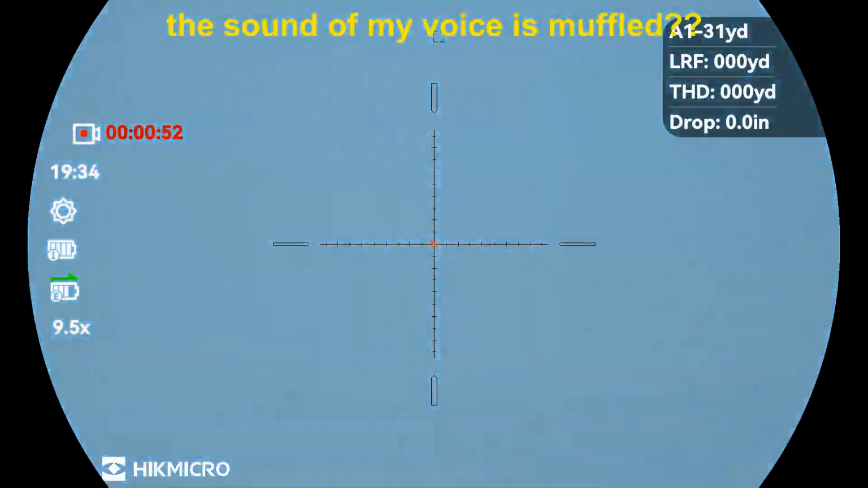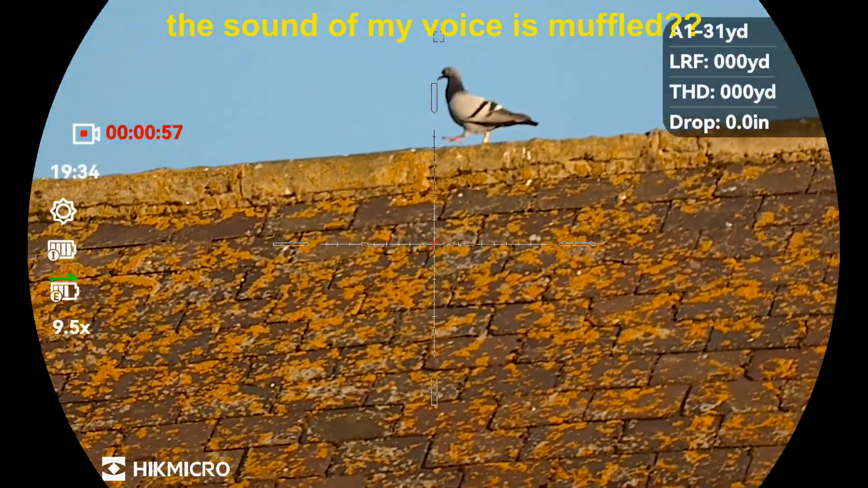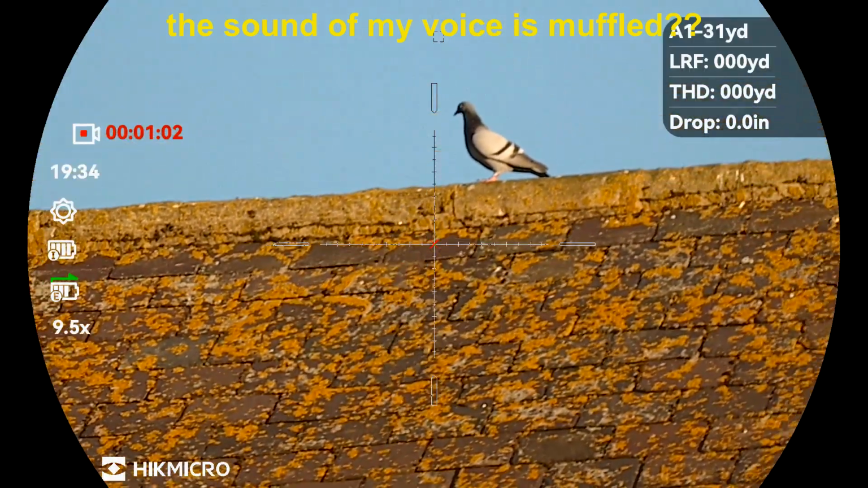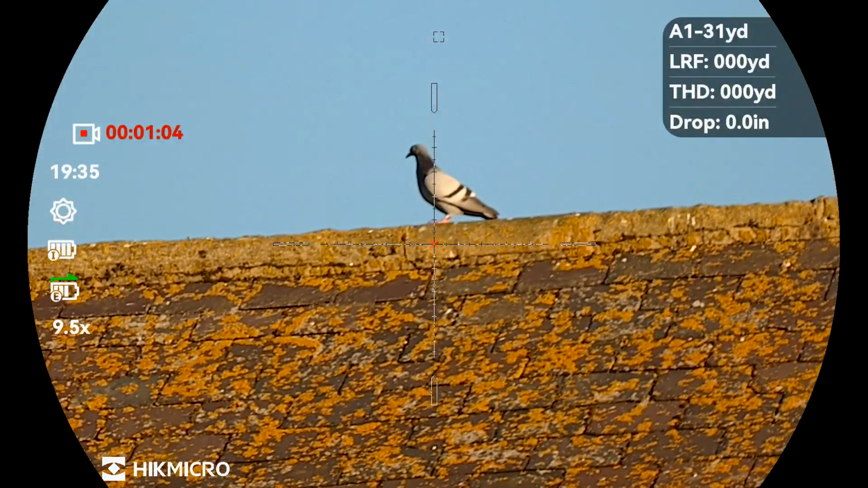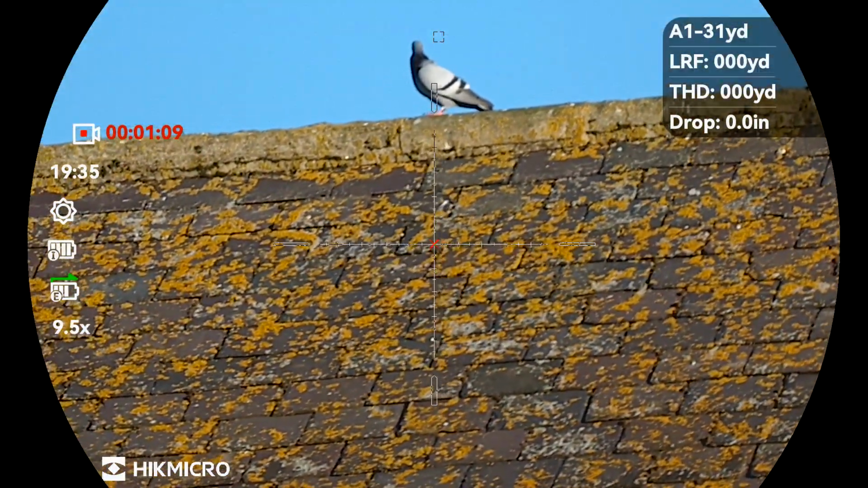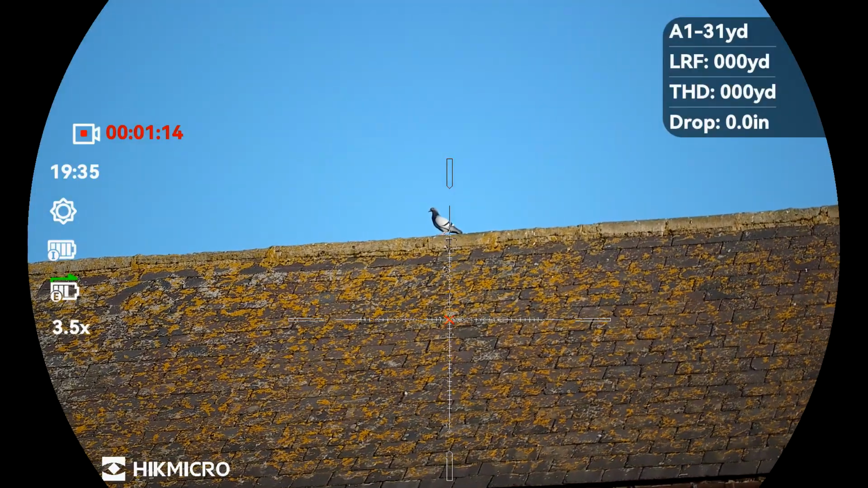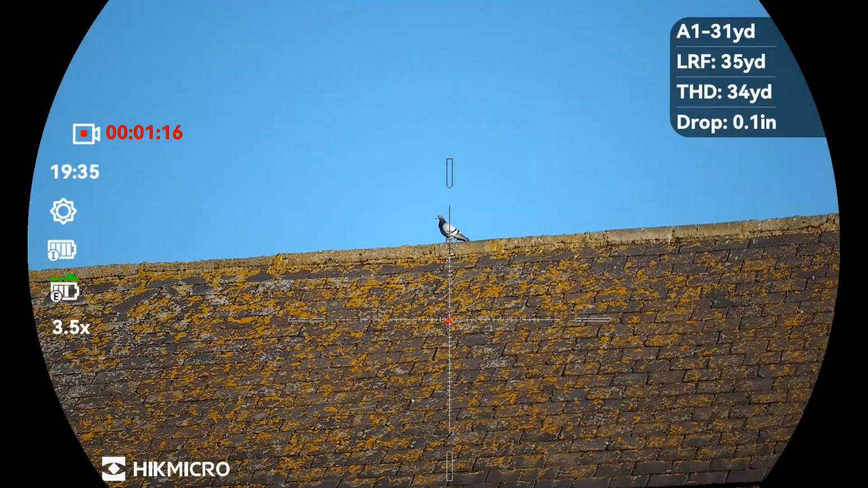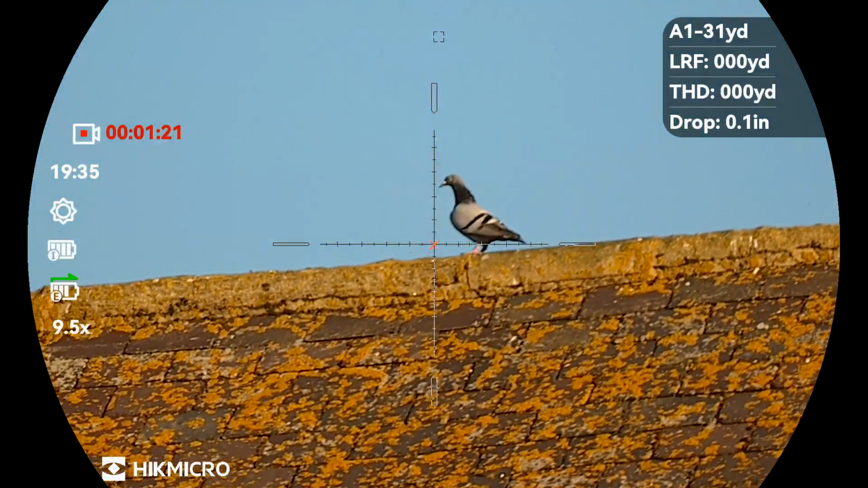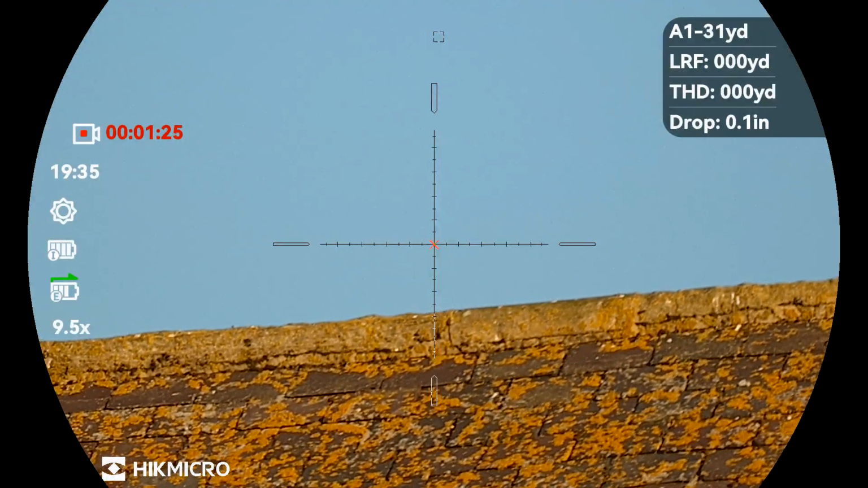Believe that. Skimmed its feathers and it's just sat here. Range it again. Because I'm zoomed in, you can see that the zoom's moved, or the LRF moved, right to the top. 4 yards. Not getting up from that.